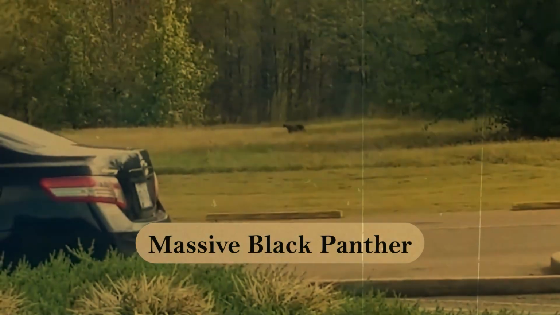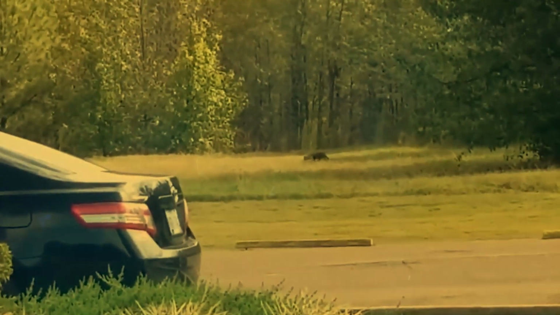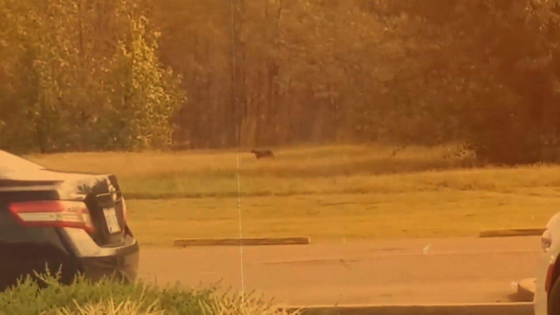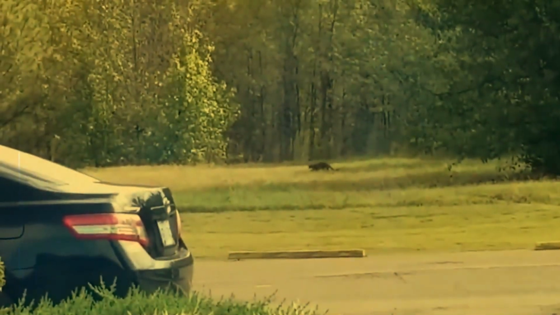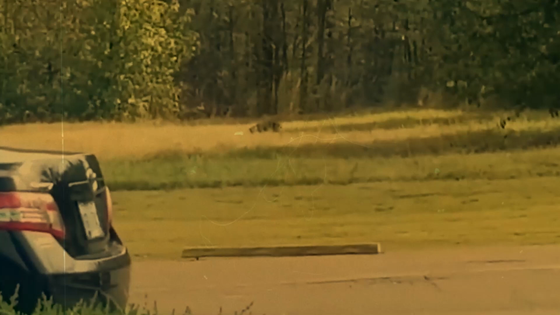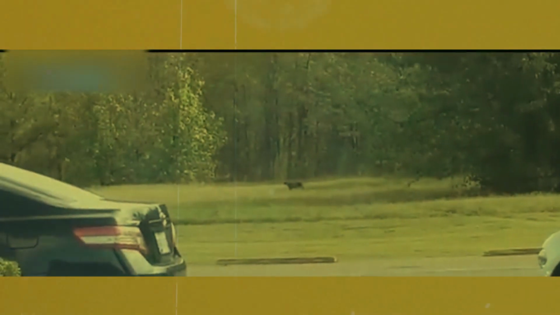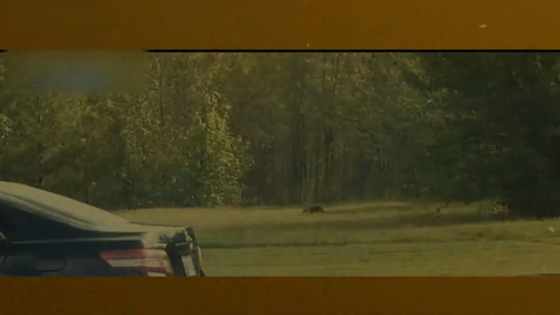Massive Black Panther. In our first clip, a man in Mississippi was baffled after observing what appeared to be a huge black cat strolling through a field. Even professionals cannot agree on what he observed. David Slaughter was pulling into a Wendy's in Hernando City when the unexpected event happened. David thought he was watching a deer or a coyote due to its size, but then he saw something slinking off in the distance. Then he understood that it was indeed a cat of some sort.